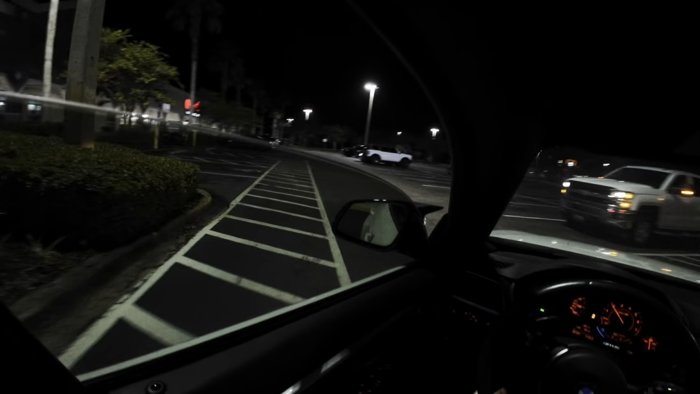Seen the DRLs in these mirrors right here. Fuck, I came the wrong way. Can't even see it. But yeah, bro. Amp Fitness. That's where I'll go.